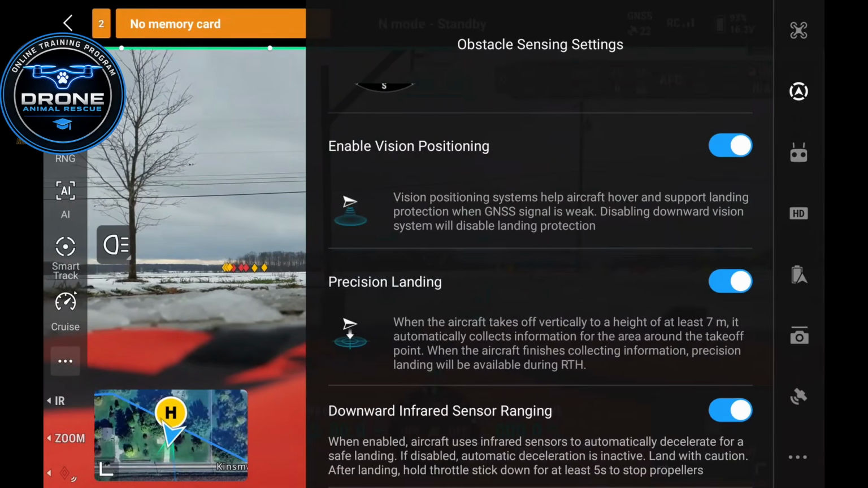Precision landing, go ahead and leave that on. Downward infrared sensor ranging, you definitely want to leave that on. What that does is when you're coming in for your landing and you're getting close to the ground, it's going to pick up on that ground and help slow your drone down so that you don't smack your drone off the floor.